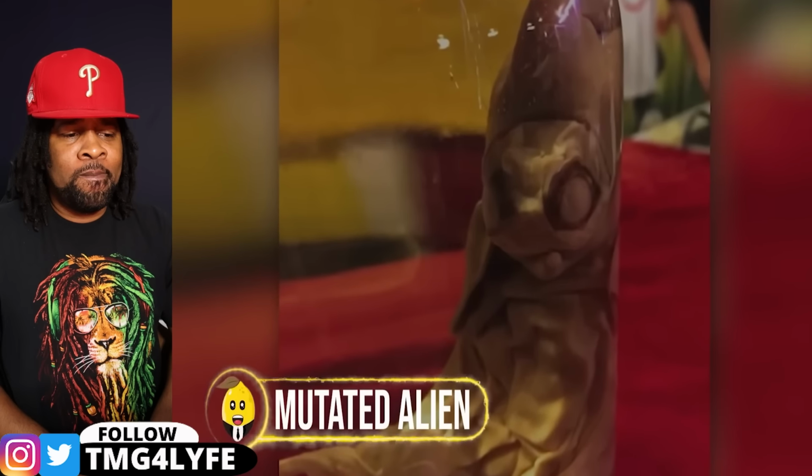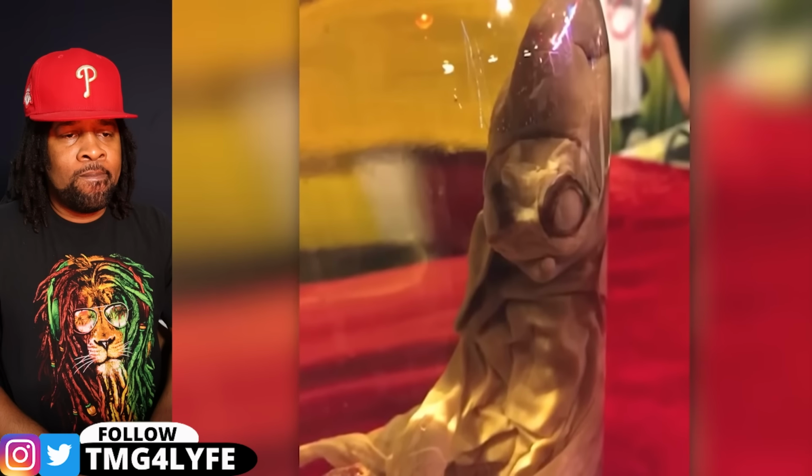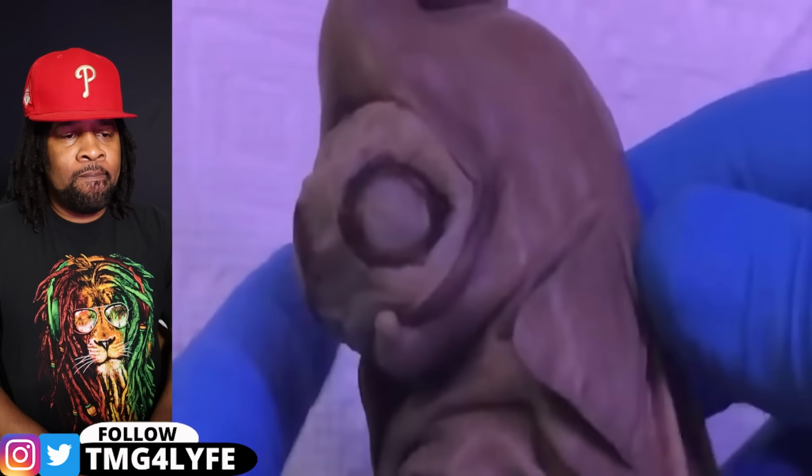Mutated alien. A guy from Arizona contacted the authorities and claimed he had found a really weird creature in his yard. He thought it might be from outer space. He even sent the creature to scientists in a jar of preservatives. But when the scientists saw it, they were totally baffled. It had gills under its head and some kind of fleshy antenna growing out of its head.